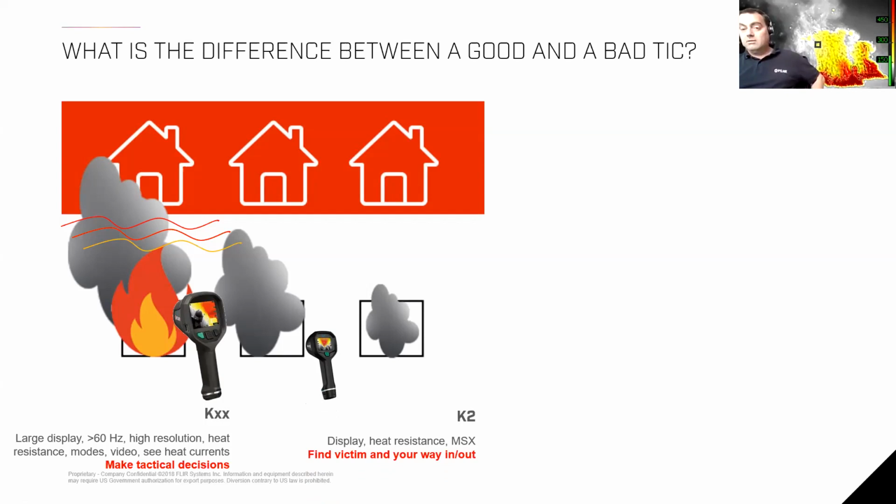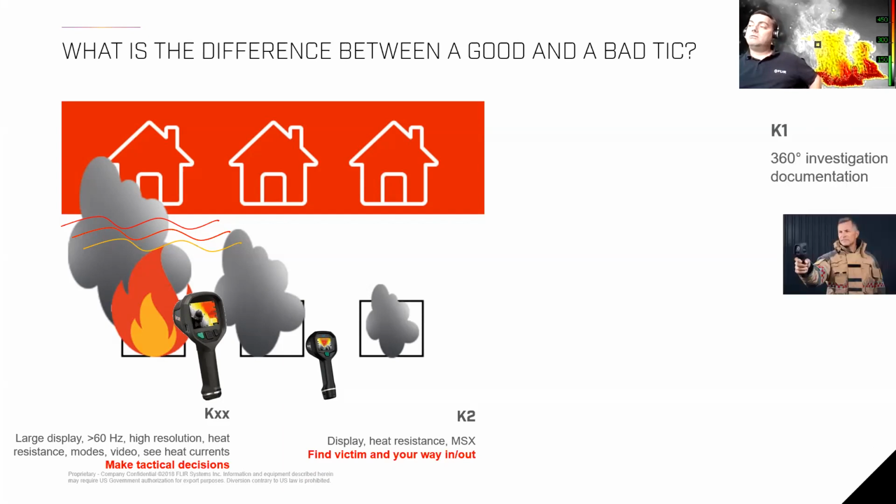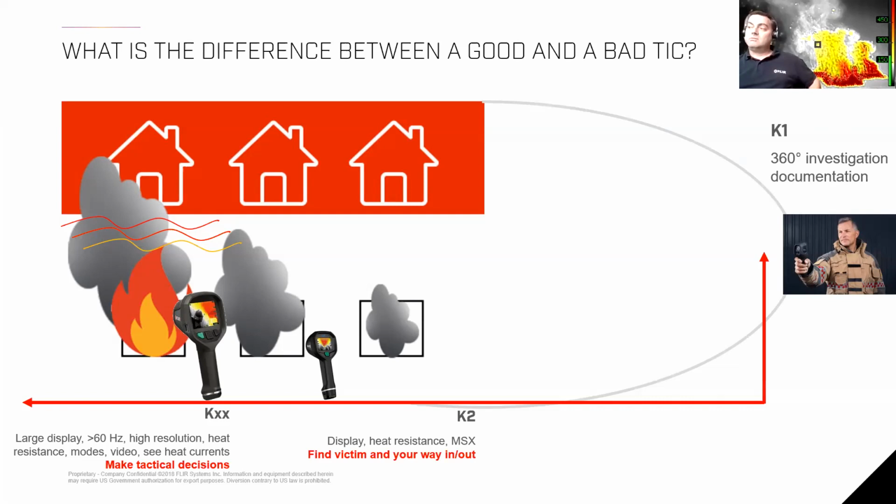They are made for situational awareness, so that you know, okay, I can find a door out, or I can find a window in case I need to get out, right? And then there are lower budget versions that do not have that high resolution, but can help an officer make a qualified 360 investigation and also document what is going on at the fire ground.